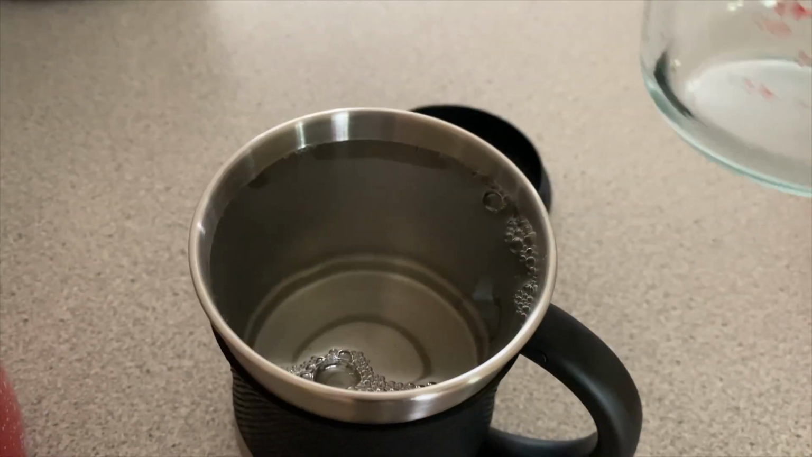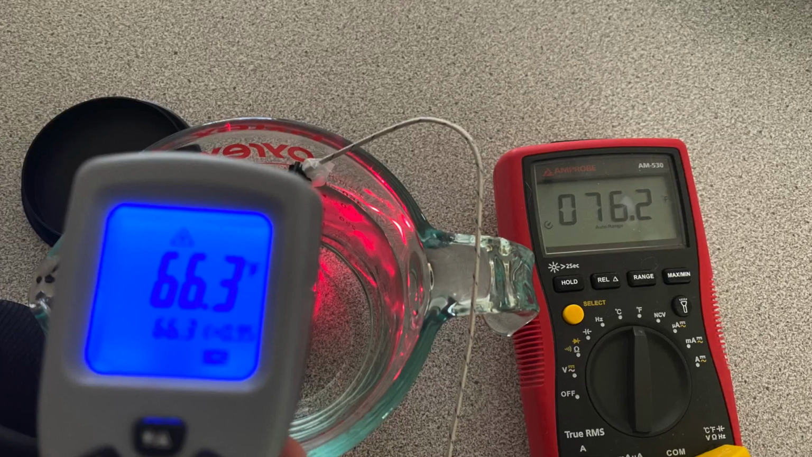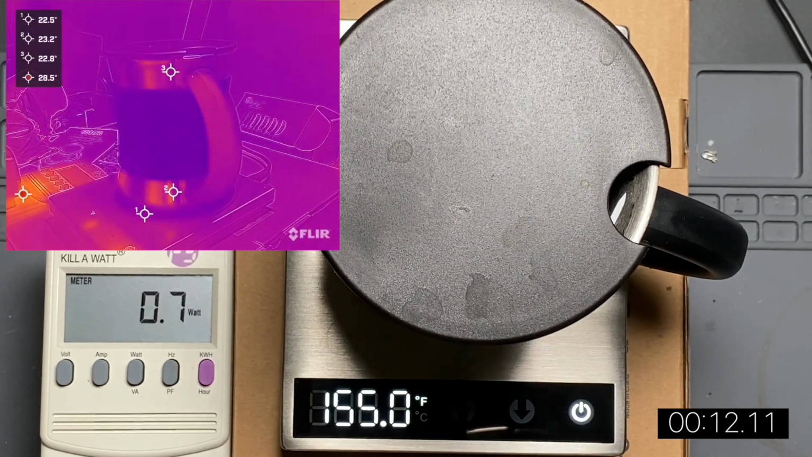Here I am pouring the 16 ounces of water into the stainless steel mug. And then here's the verification with the infrared thermometer showing that it is indeed 10 degrees Fahrenheit off.